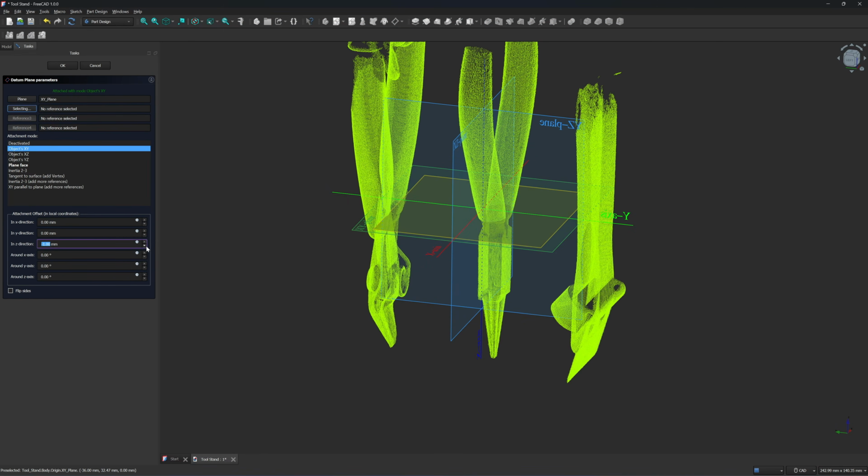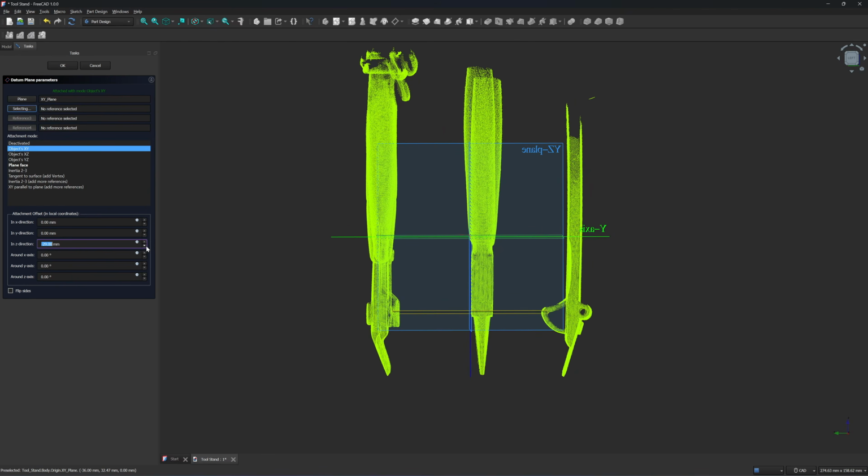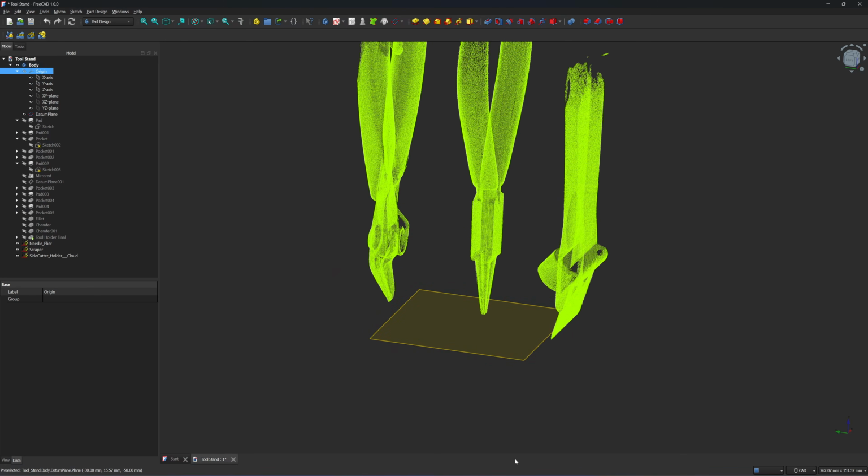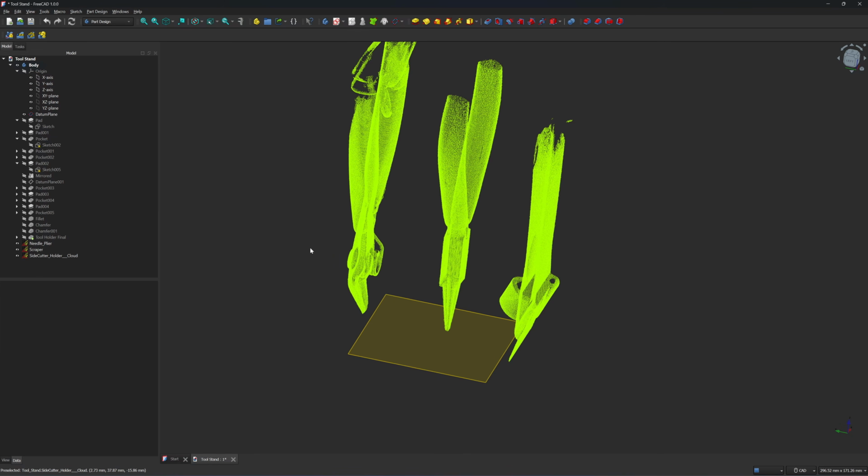See, you can click on here and move it down until it reaches the bottom of the base like this. So I'm gonna put it about this height, and then you click on OK, and you have your datum plane here.